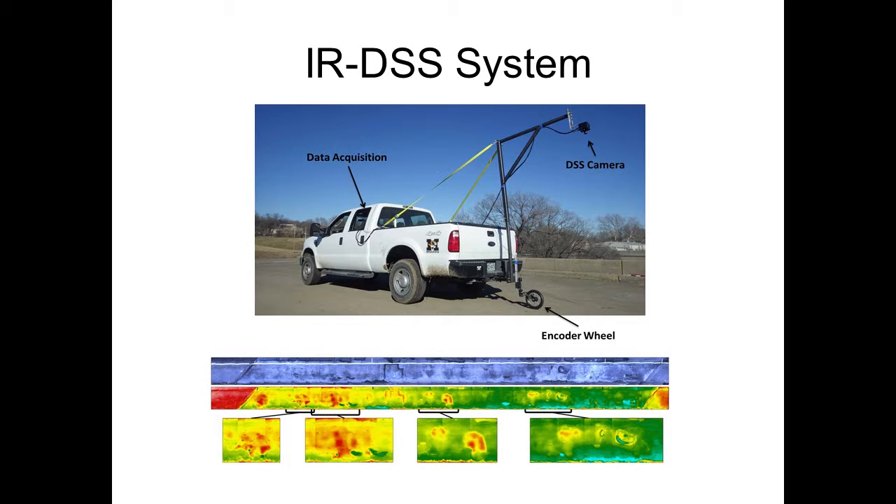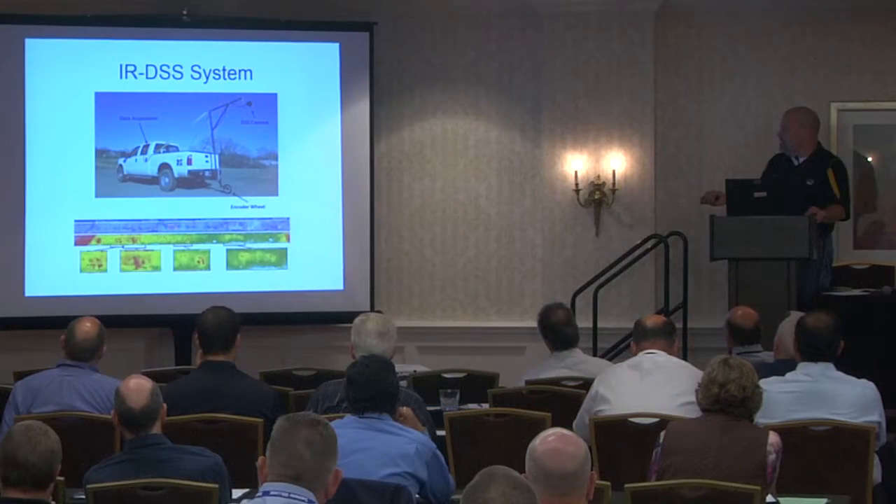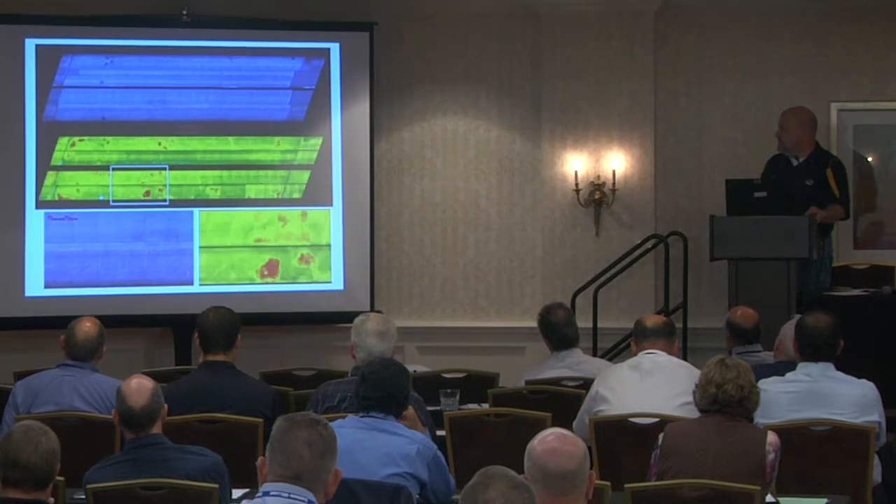This is the DSS system, and I brought just some examples that illustrate the kind of images that are produced. This is the imaging camera head up here, and this is a regular visual camera and an infrared imager. It travels down the road and fires the camera based on an encoder wheel. As I mentioned, this is designed to go around 5 or 10 miles an hour, so you do it with moving traffic control. Those are then stitched together, so you see, for example, this is a 1-lane wide section of bridge deck. Here's the visual image here, and here's the infrared image there.